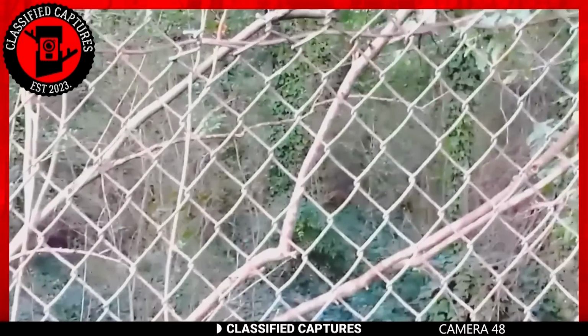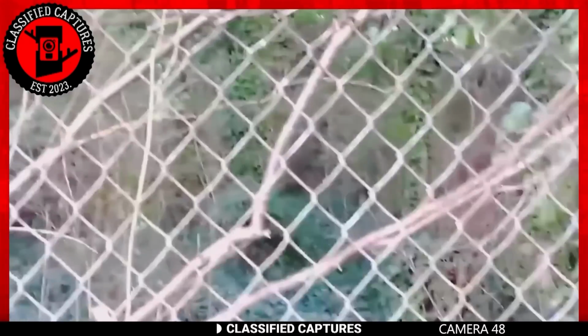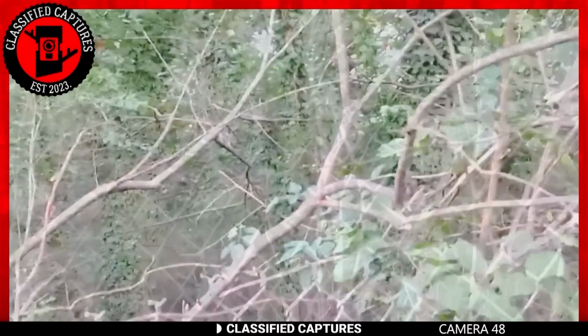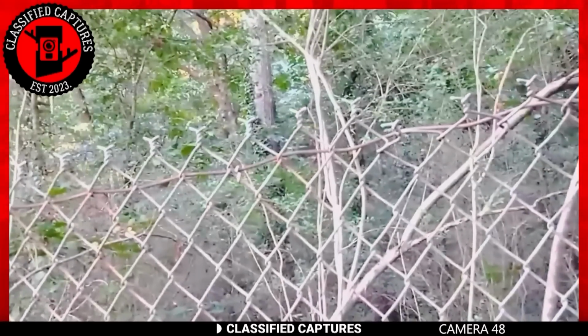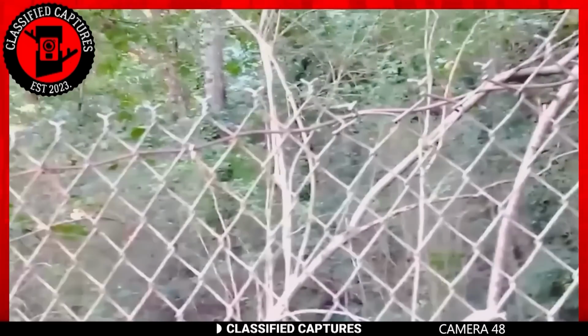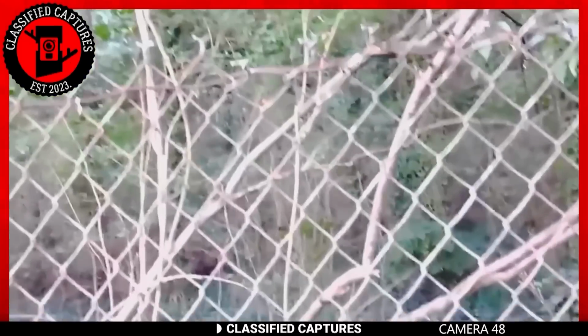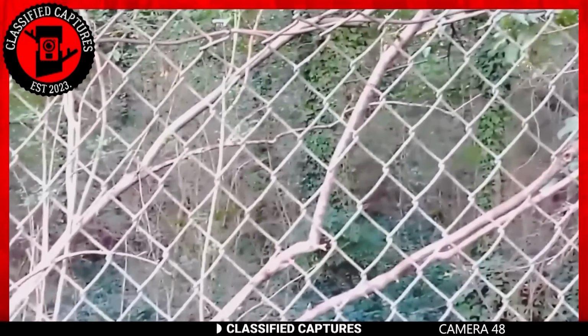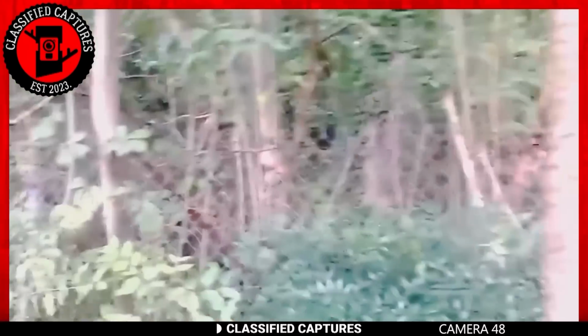Now, here's the kicker. This isn't the first time our property owner has sensed something unusual out there. He's noticed peculiar movements and heard strange sounds that are a bit of a head-scratcher. It's like a mix between a dog's bark and a child's voice, and it's enough to raise an eyebrow or two. So naturally, the debate rages on.